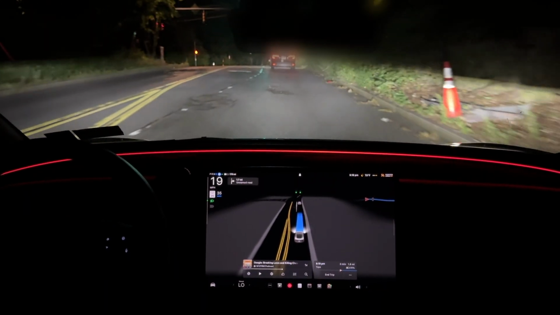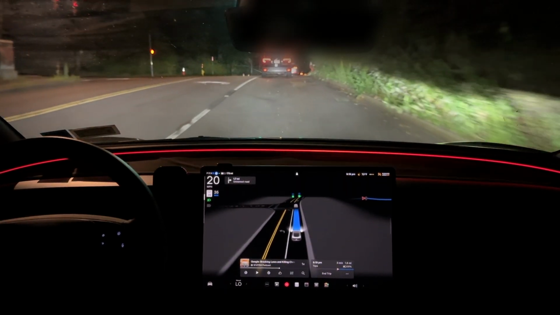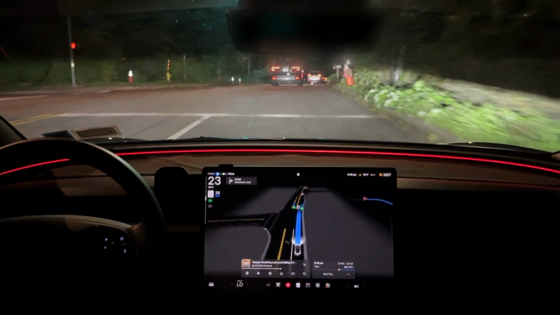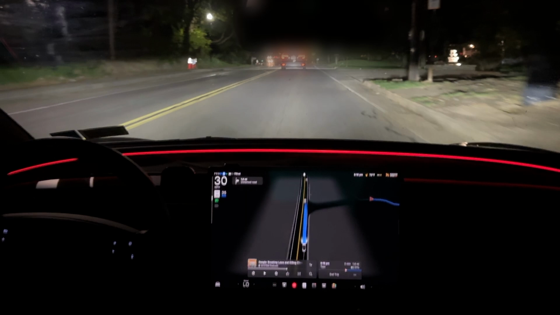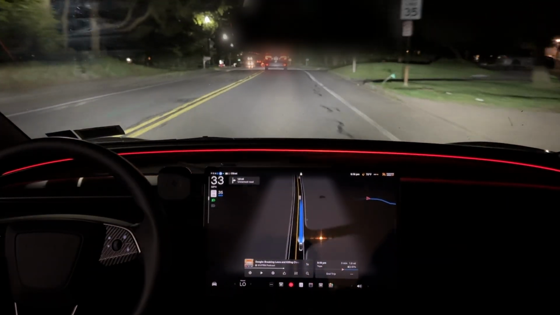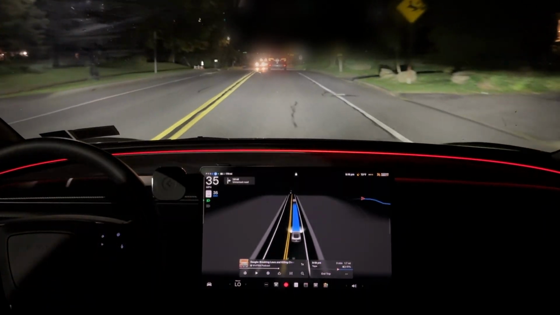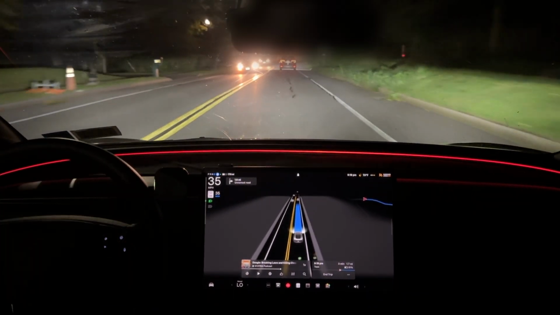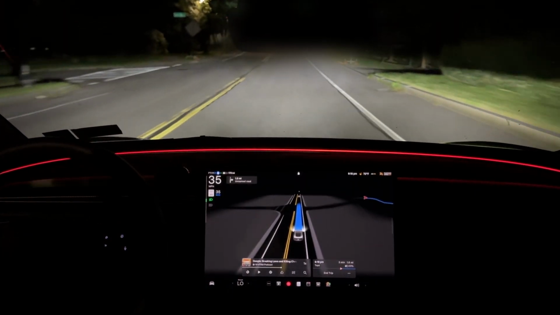Now, that being said, you can't fall asleep if the car is driving. It's going to tell you to please pay attention to the road, and then later, ultimately, it's going to disengage, and you're going to have to take over the wheel. But the fact that I was able to stretch out my legs instead of being on the acceleration and the brakes all the time, and kind of rest until I got home, was relaxing.